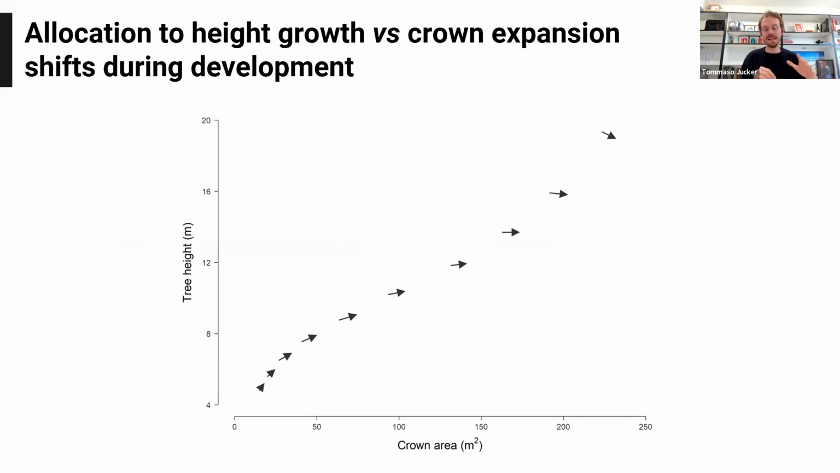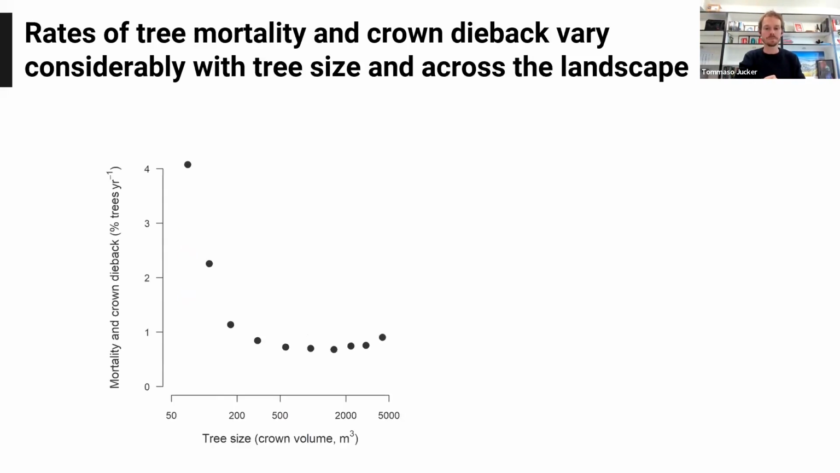And you can see that they initially are investing primarily in tree height growth, and then this height growth is leveling off, but they're still expanding in their crown areas until we finally get to the biggest size classes, which are actually shrinking in terms of their height. So this is really giving us a size structure overview of the tree level dynamics.